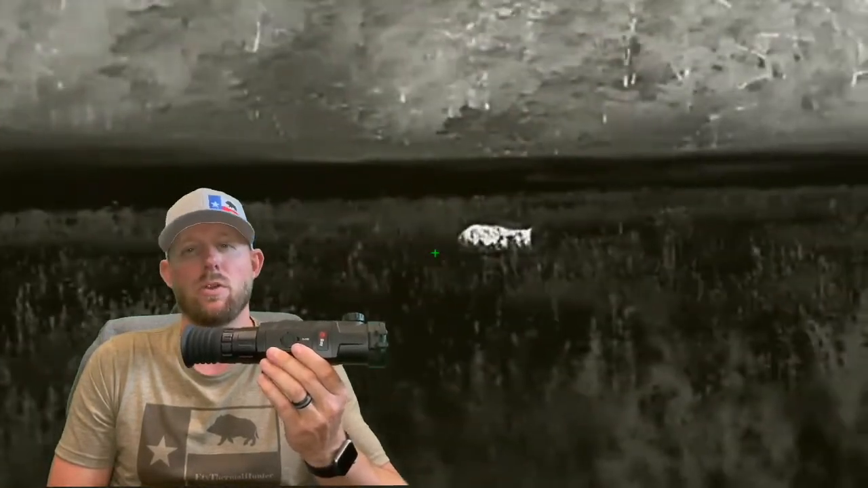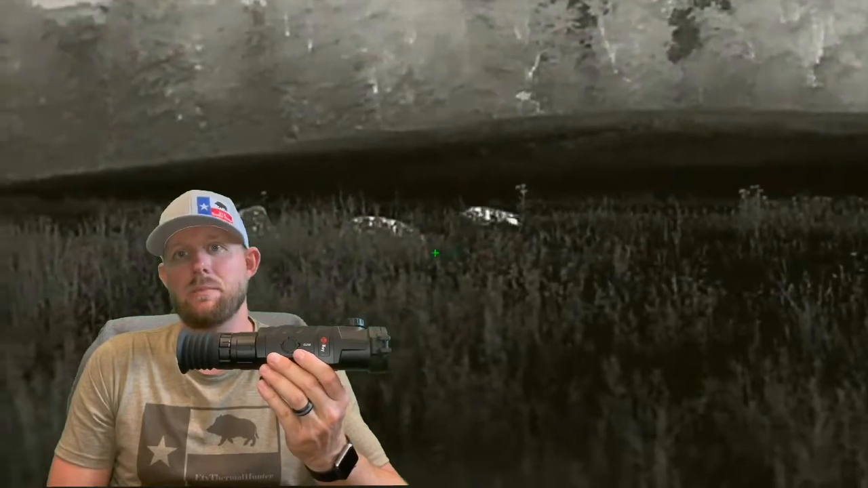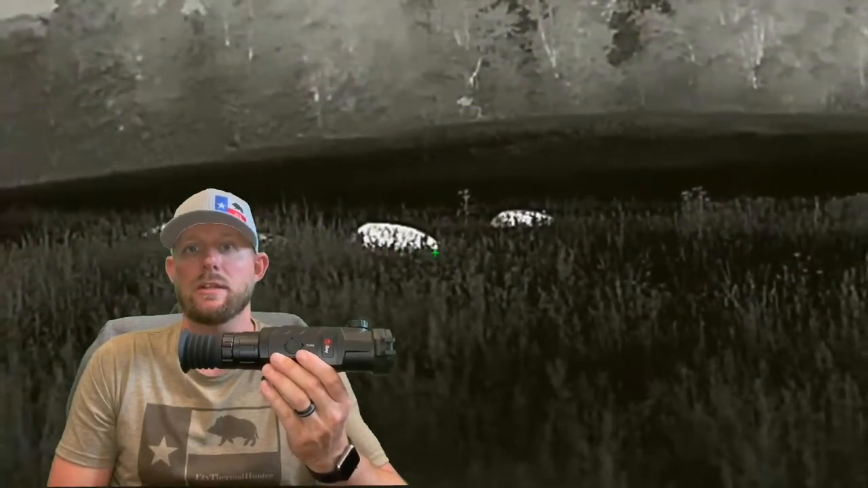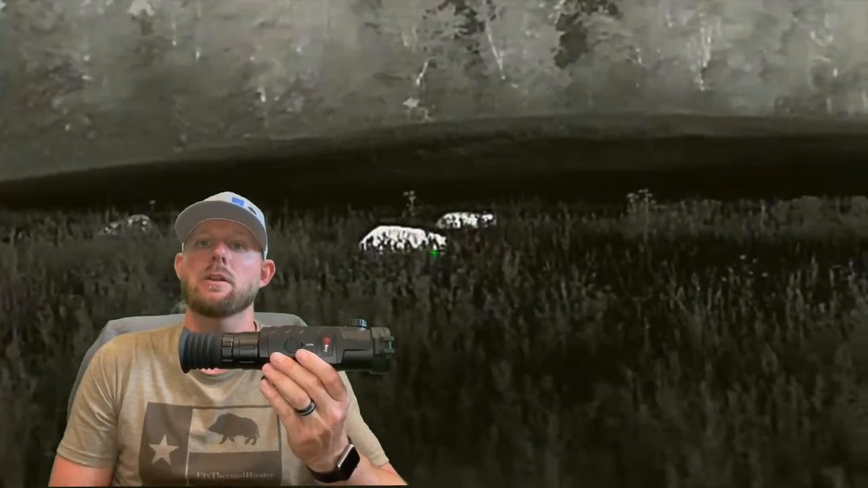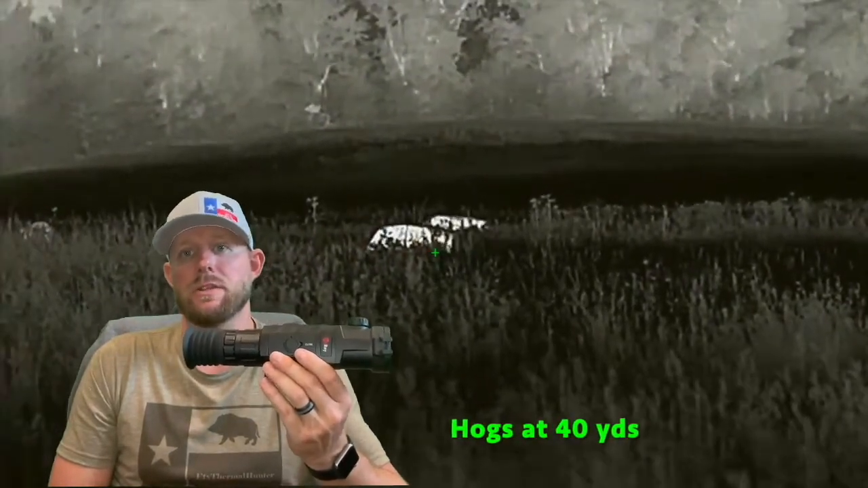I would say a con of this scope is I don't think the black hot mode color palette on this one or the red hot look that great. I mean, they're usable and they're okay. They're just not something that I choose to use. I think they could be improved a little bit. The highlight color palette looks really good, but my favorite is the white hot. The white hot on this scope looks outstanding.